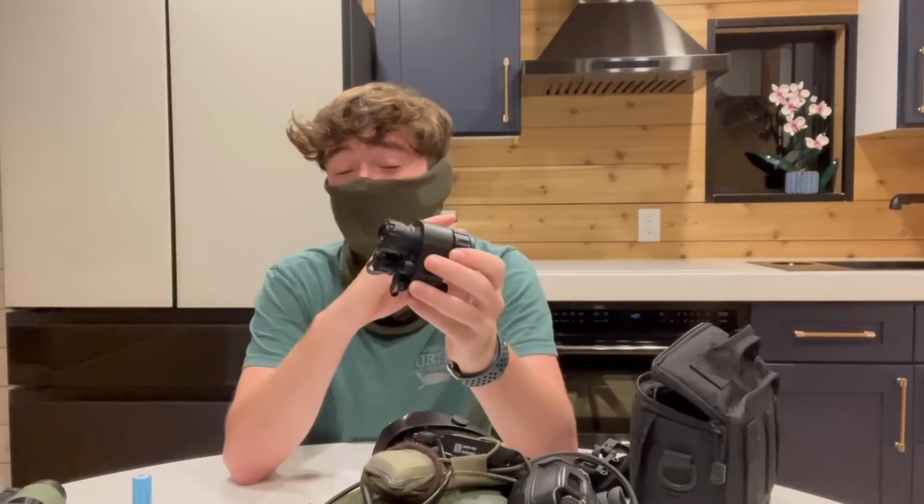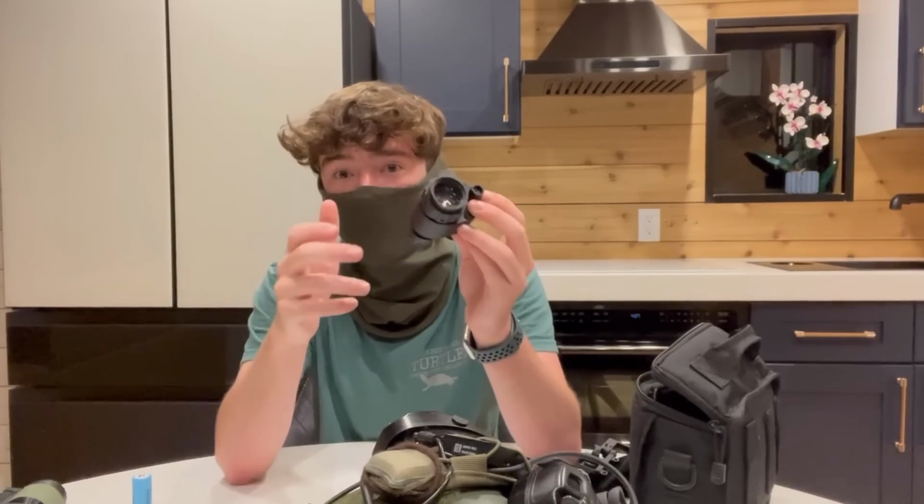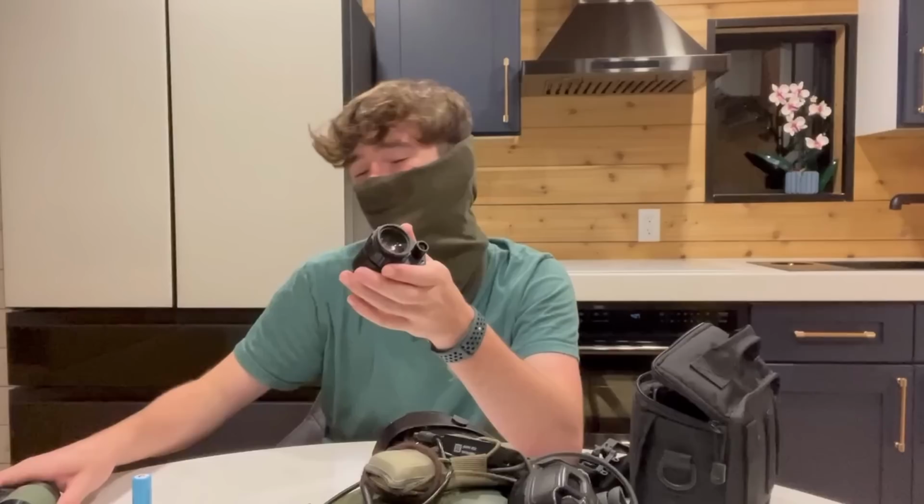Last major opinion, and I think this is actually nearly an issue, so I might touch up on it in issues, is the screen brightness. This screen is way too bright. It causes a lot of eye strain and becomes pretty uncomfortable after 30 minutes to an hour. Not unbearable, but it is just not as uncomfortable as my analog or even the ADNV G30 at times. I kind of feel like it's at full blast even when it's on its lowest setting.